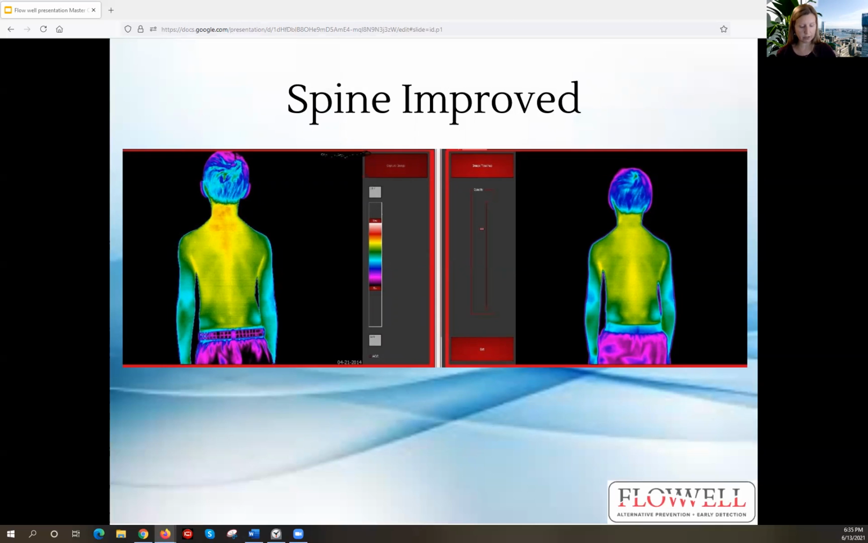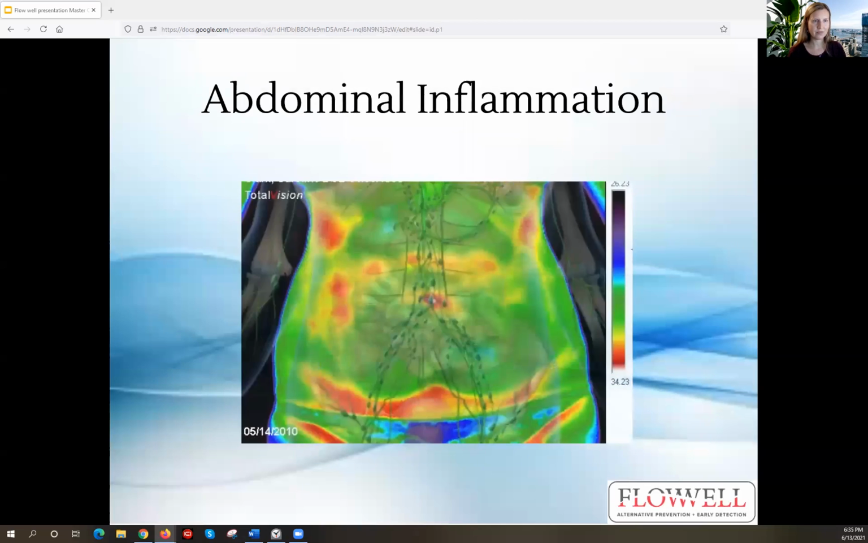They pay a small fee for the interpreting doctor. This child, you could see his shoulders were out of alignment a little bit and the inflammation in the neck. And he did some chiropractic treatments, and now even the hips, the right hip looked higher here. And now things look level, the inflammation's gone. The thermography gave us some valuable information there.